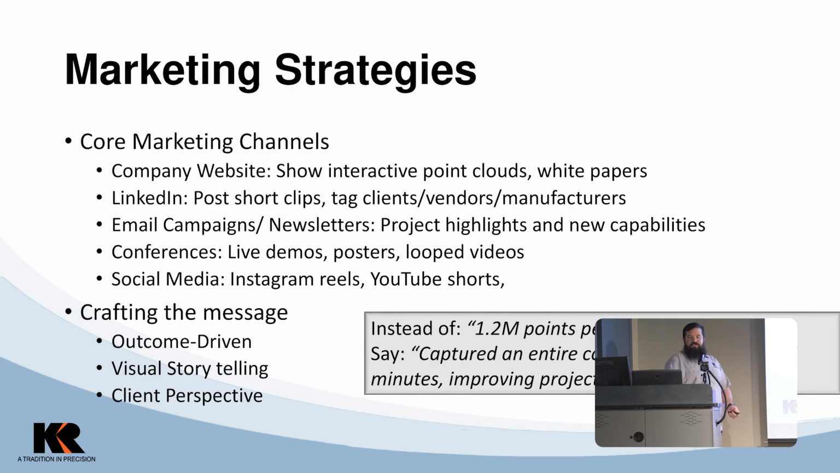So, a couple different marketing strategies. Your core marketing channels, obviously your company website is a big one. That's where you can have denser information. You could do your white papers. You can show interactive point clouds using Potree, which is a really complicated program that I can never figure out, but you can host point clouds on there, and people can move around them. There's a lot of different hosting services.